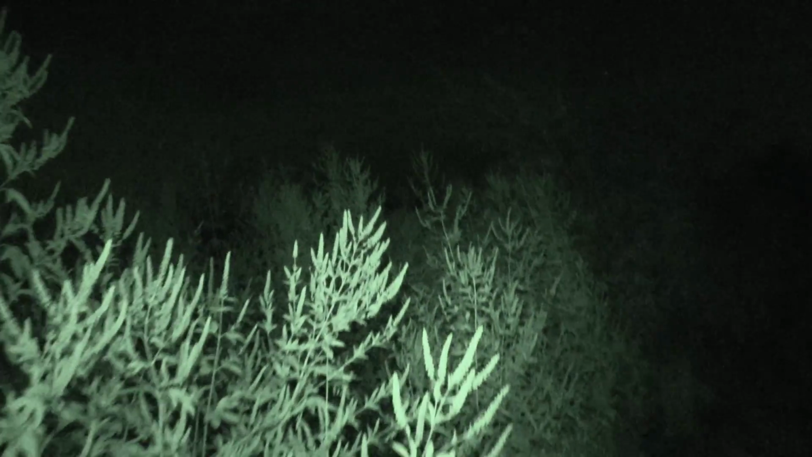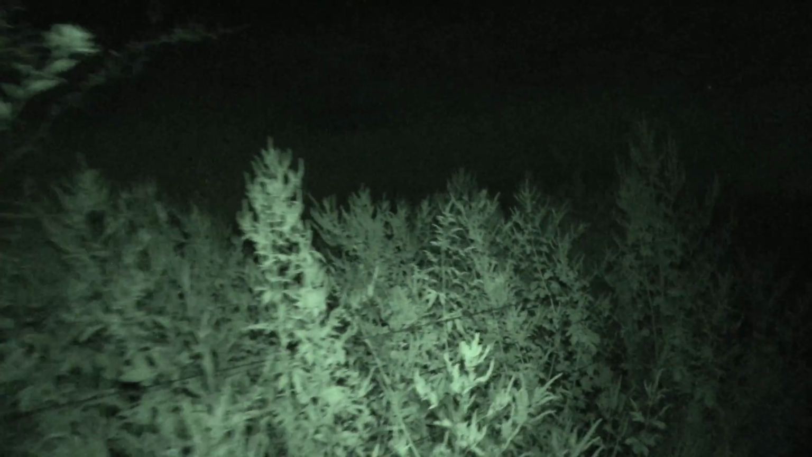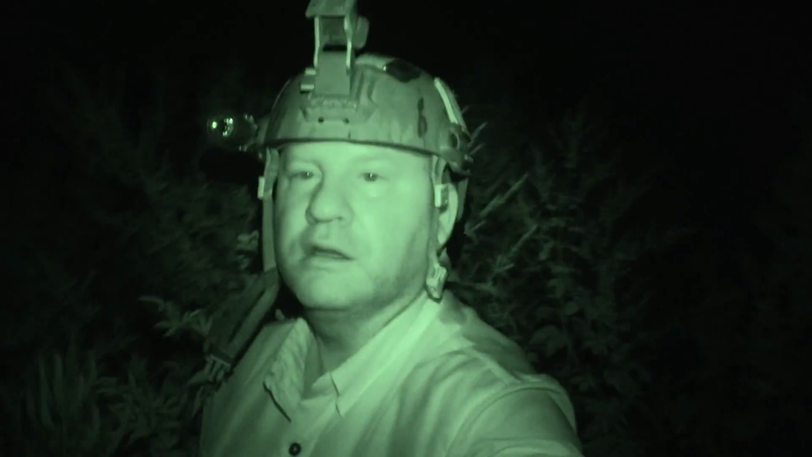This is what we're dealing with. This farmer has not been able to cut his crops because of, well, first it was the mud, then his combine broke. And of course this is a fence line here, but just on the other side, all the corn is still high. For reference, I'm going to stand in this stuff.